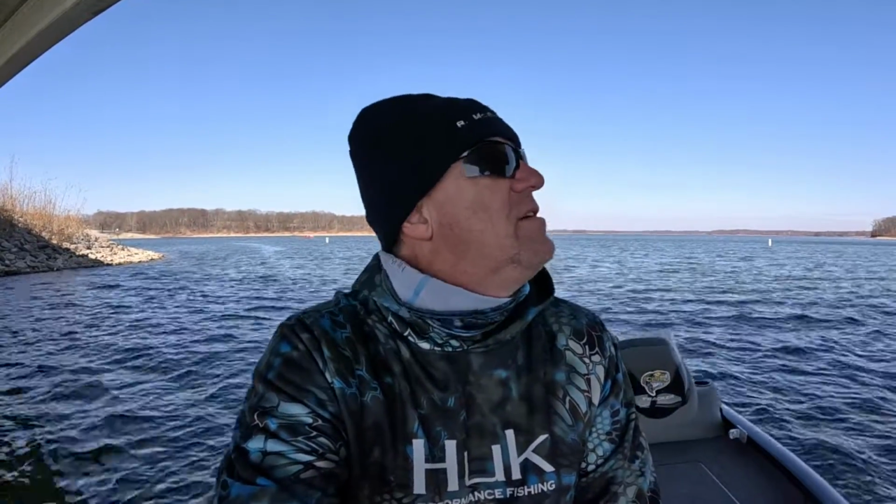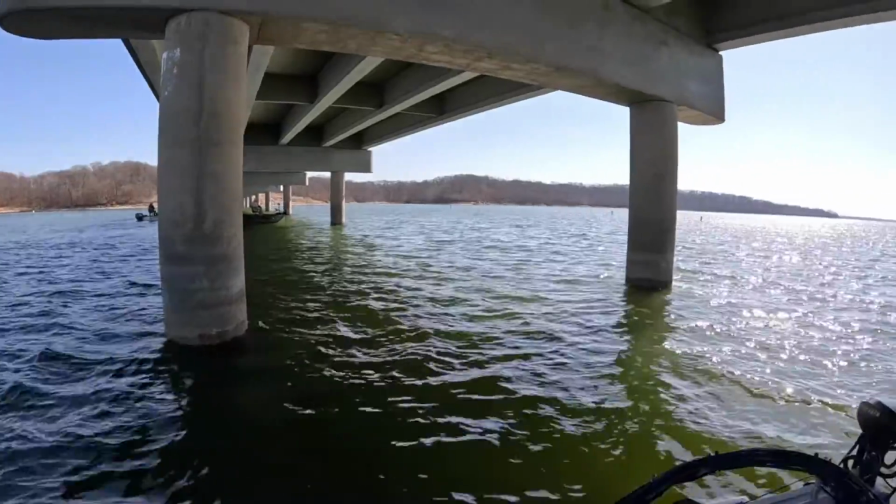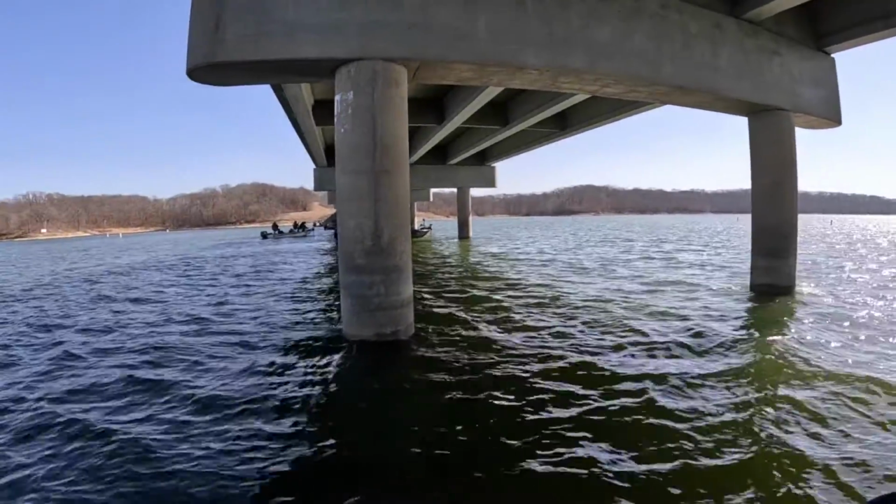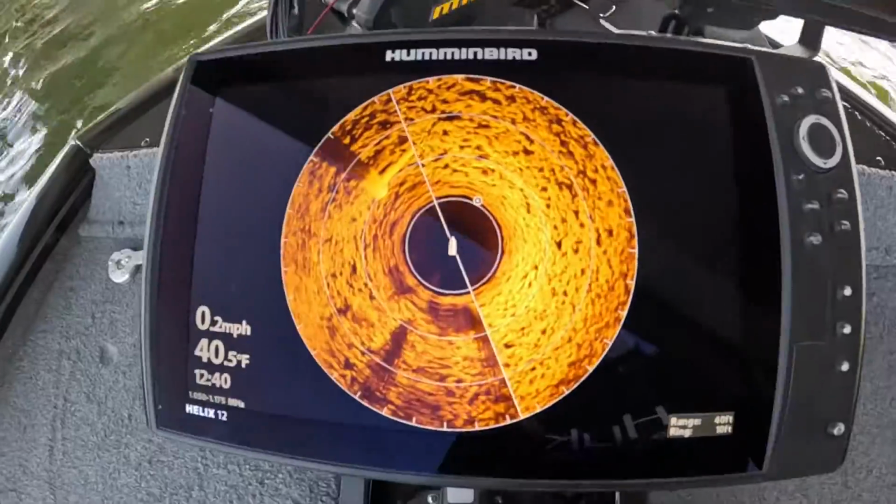All right, we moved over here to the next location. We're over here underneath the W bridge, so I don't know how well the spot lock's going to work under the bridge. Give you an idea. Here's the pillars of the bridge. Some guys over there catching some crappie on a brush pile. Let me get up closer.